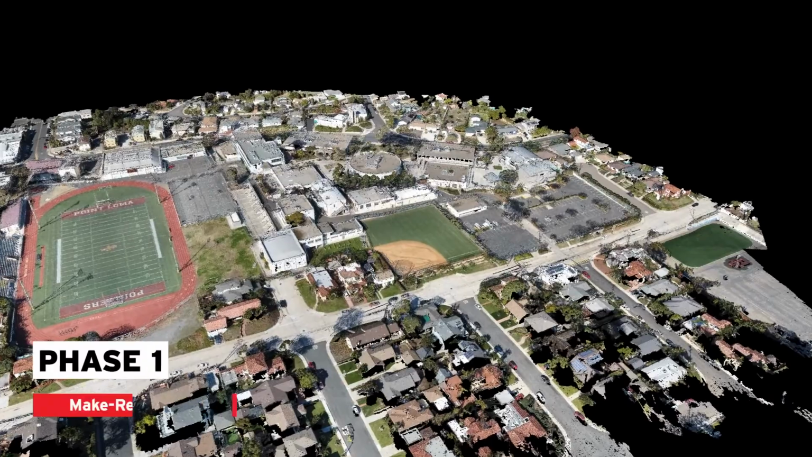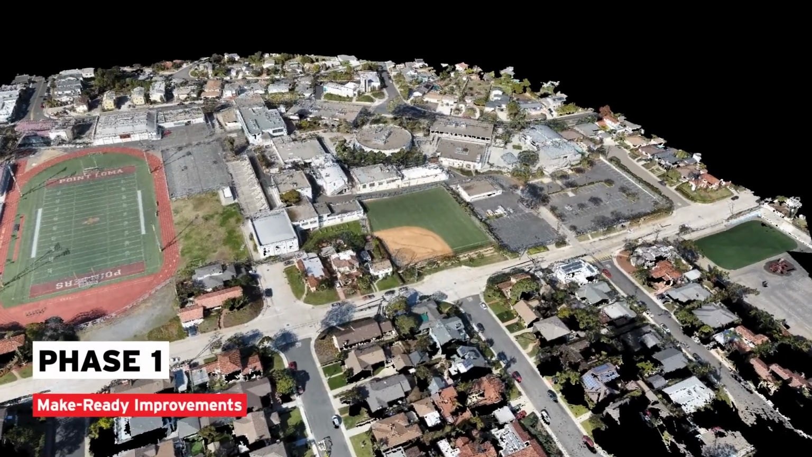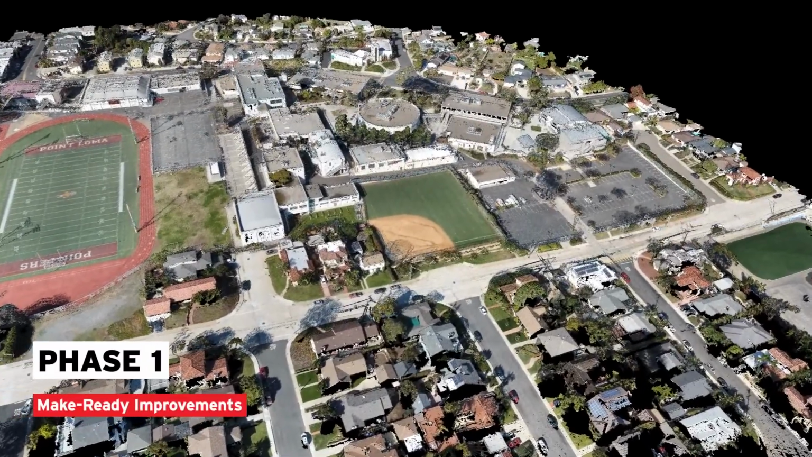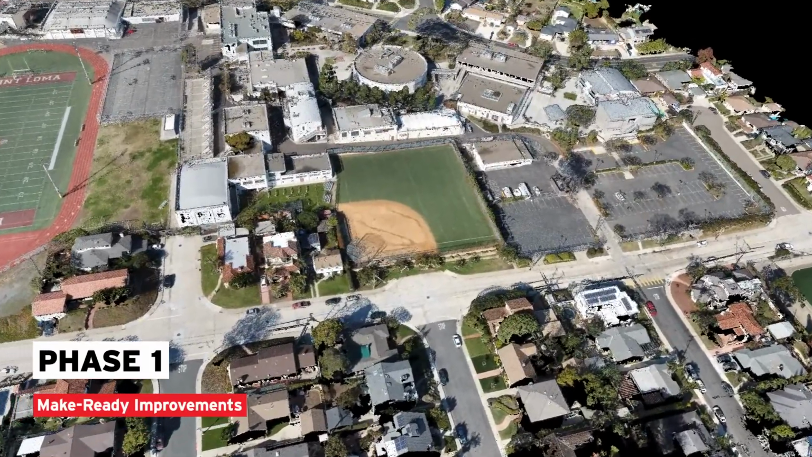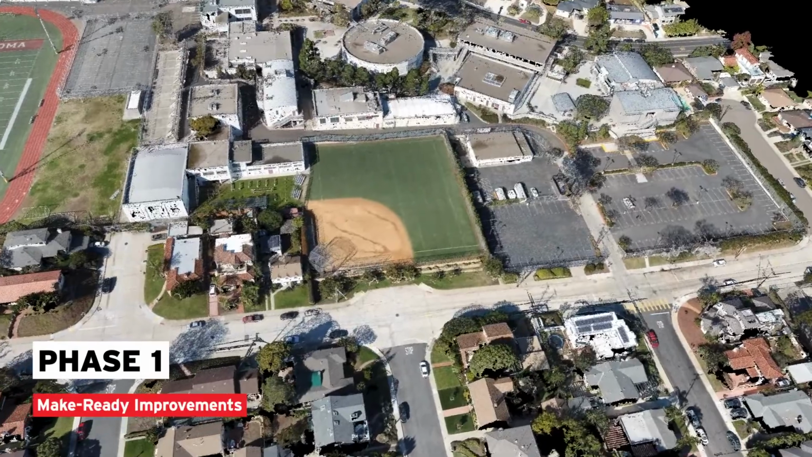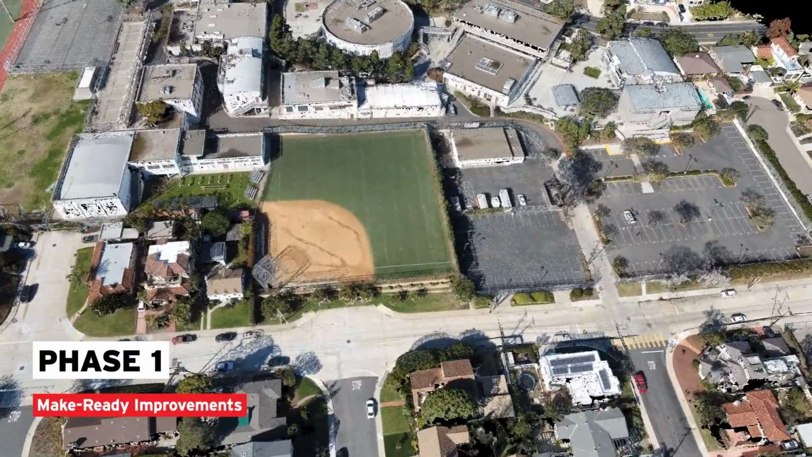Phase 1, make ready improvements. Mobilization and auto shop demolition. Phase 1 begins with mobilization and start of initial activities, including placement of construction offices and laydown area.